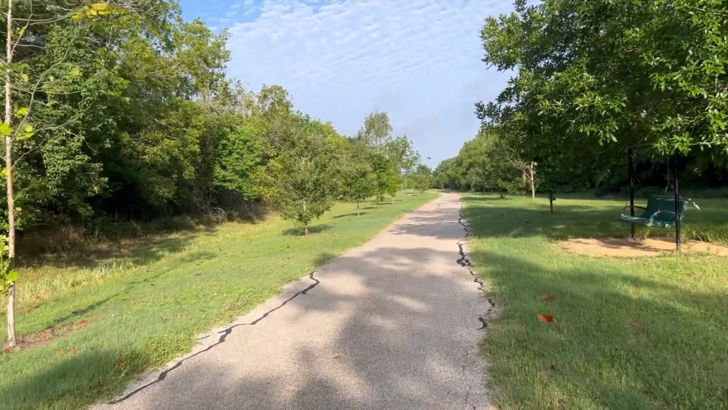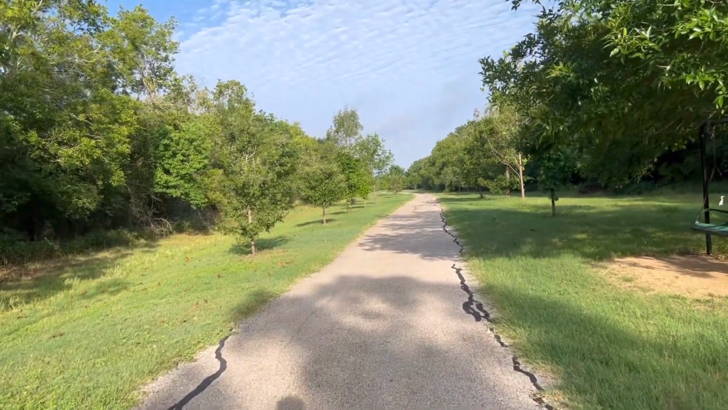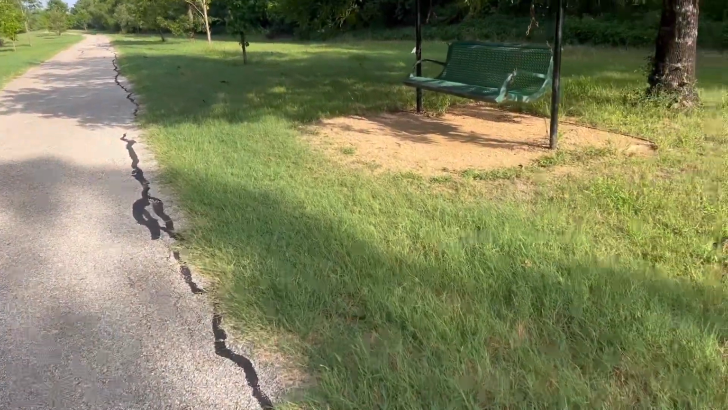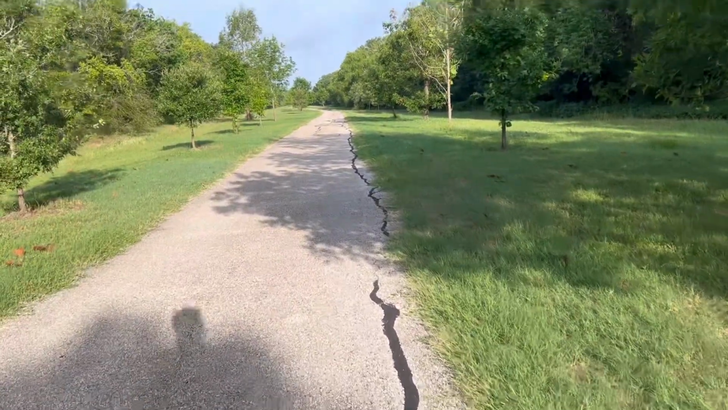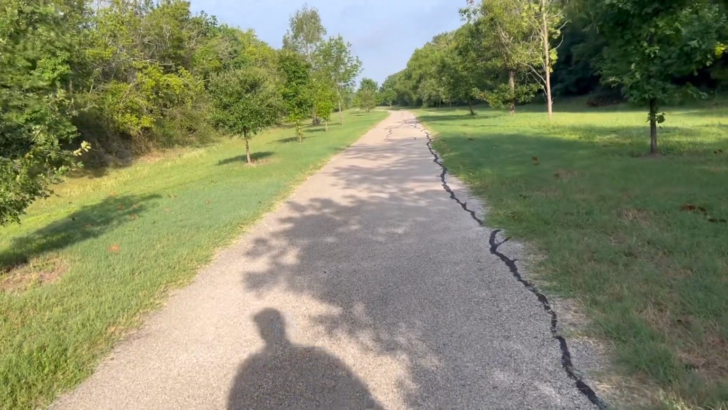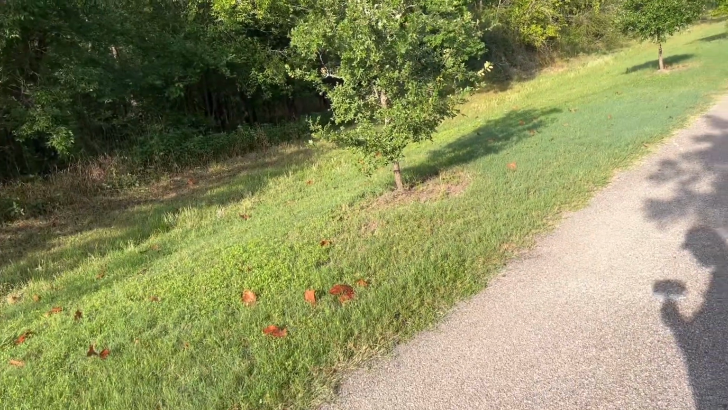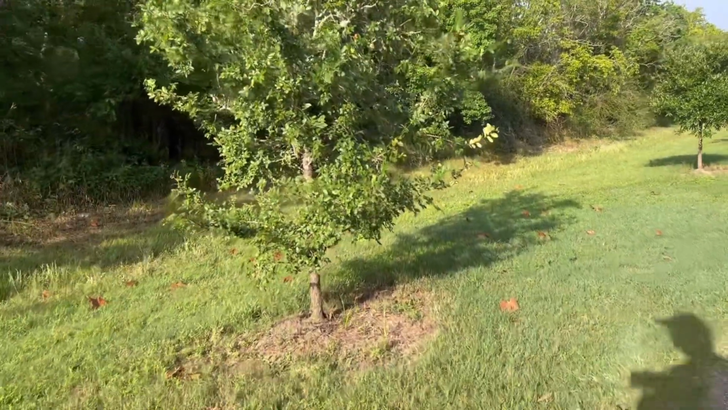Here's my spot that I go in, across from the porch swing, and it looks pretty good. Traffic is quiet.